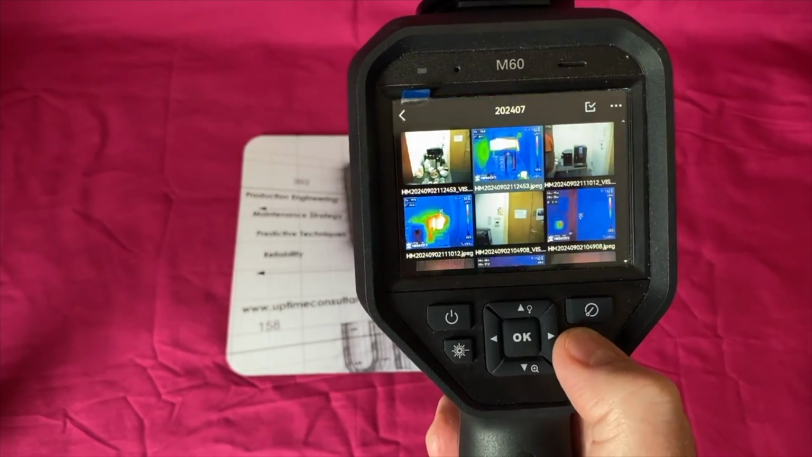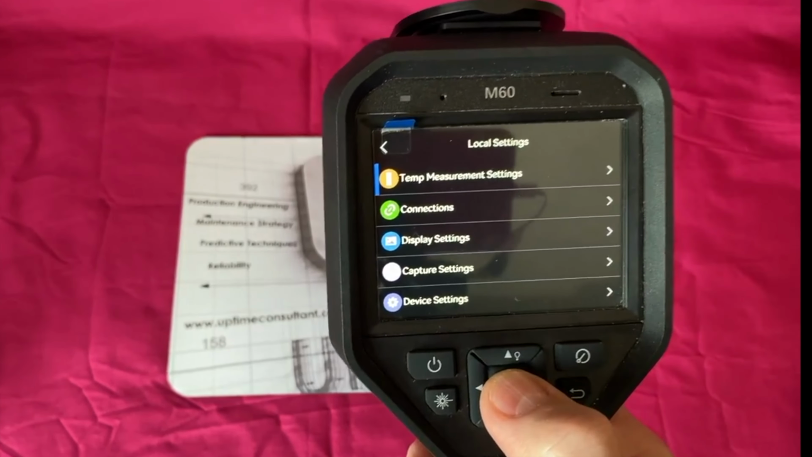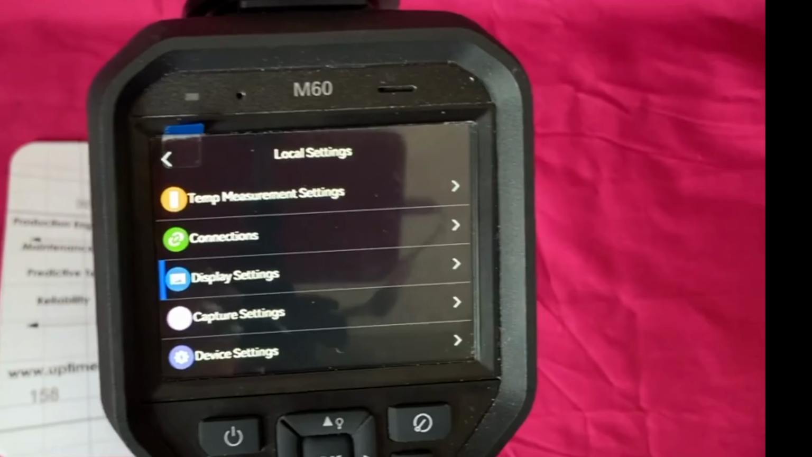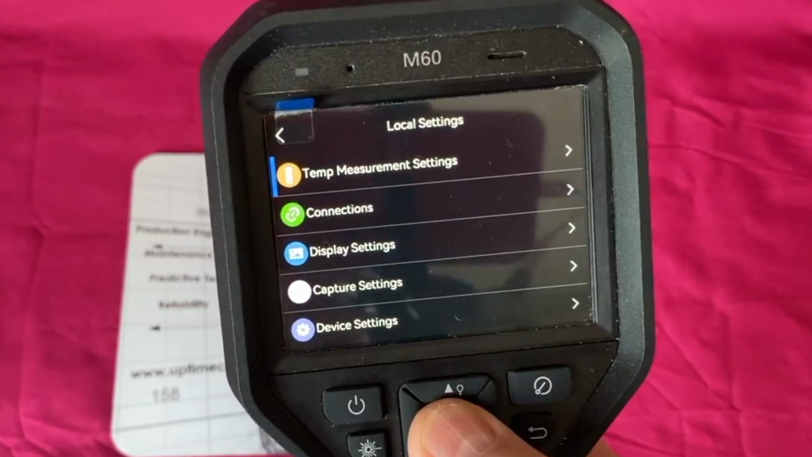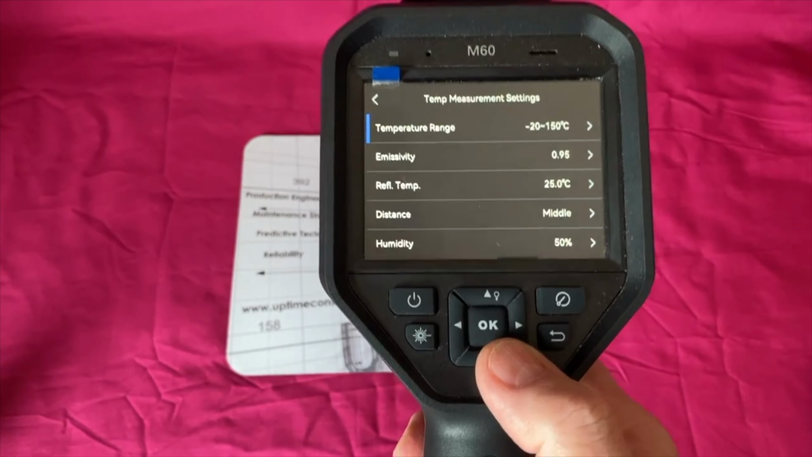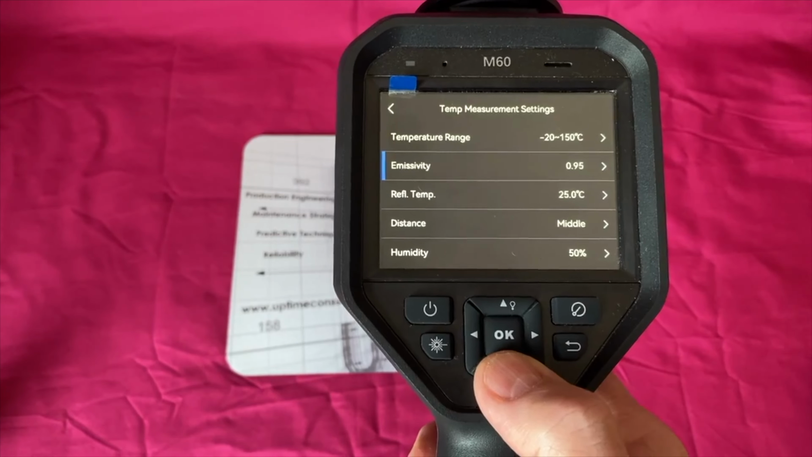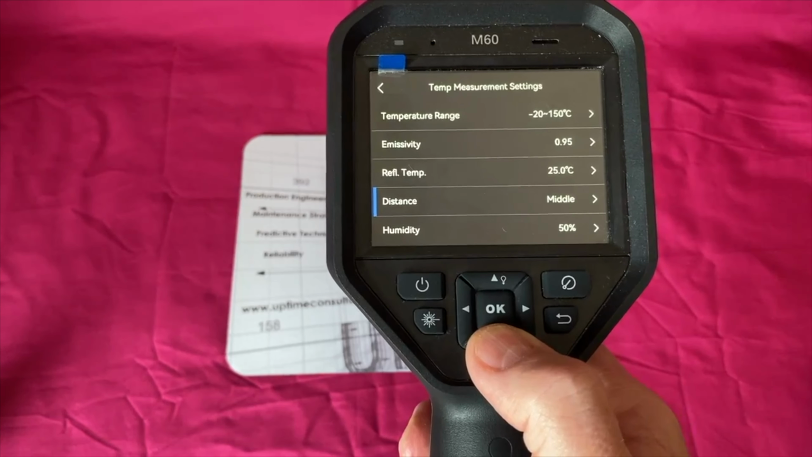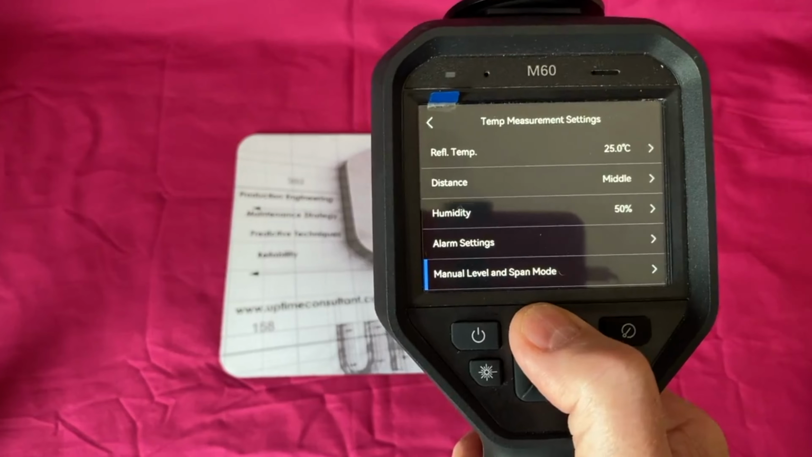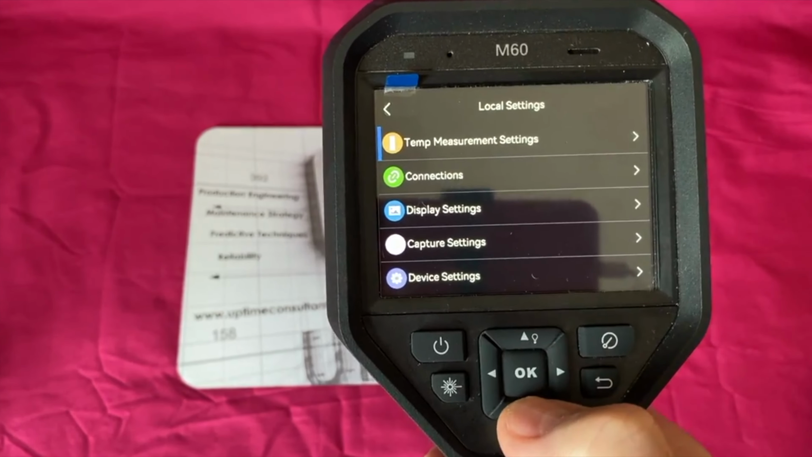Let's get out of the albums, which you can do like this. So again, same as the M11 video, we've got temperature measurements, connections, display settings, capture. So if we go in here, we can put all our usual values in. The training session I did yesterday advised us of all of these values we should be thinking about, like emissivity, reflected temperature, being aware of the distance and the humidity factors. And we can put alarm settings in here if we wish to give us high and low alarms.